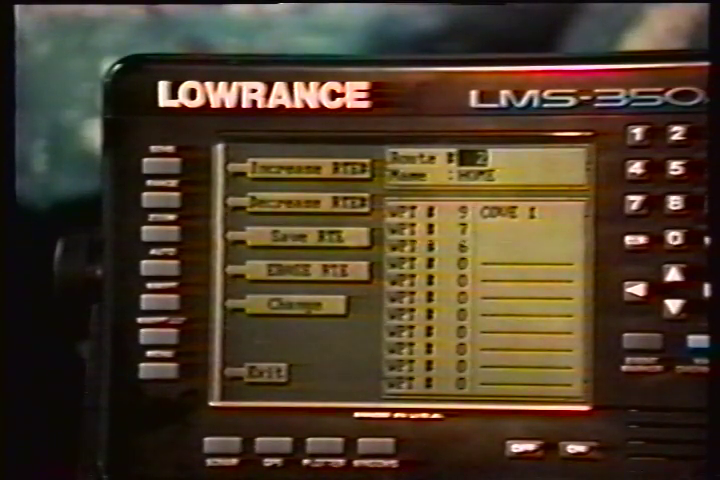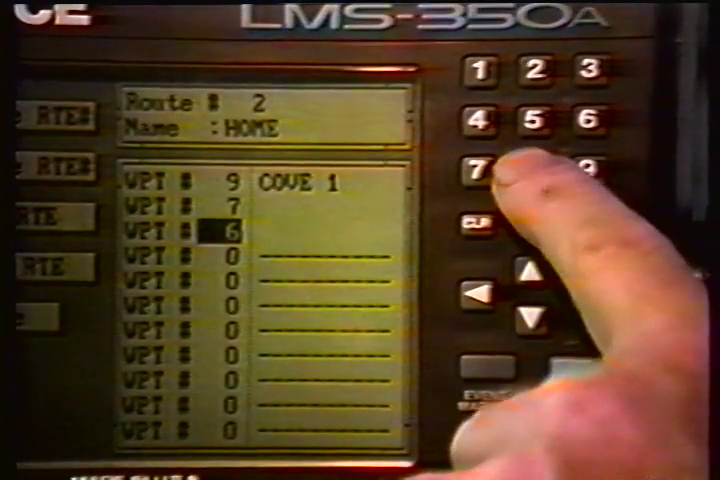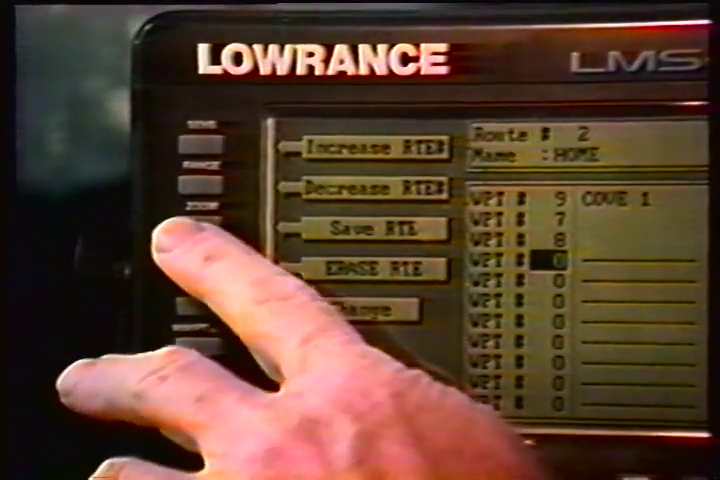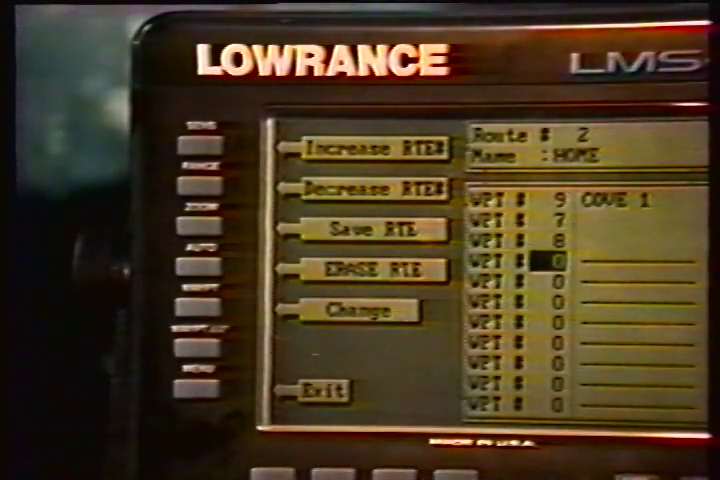Simply use the numbered keys to change the waypoint number. Next, press the key next to the Accept label. You've changed the waypoint. Now press the key next to the Save Route label. Finally, press the key next to the Exit label, and you're finished.